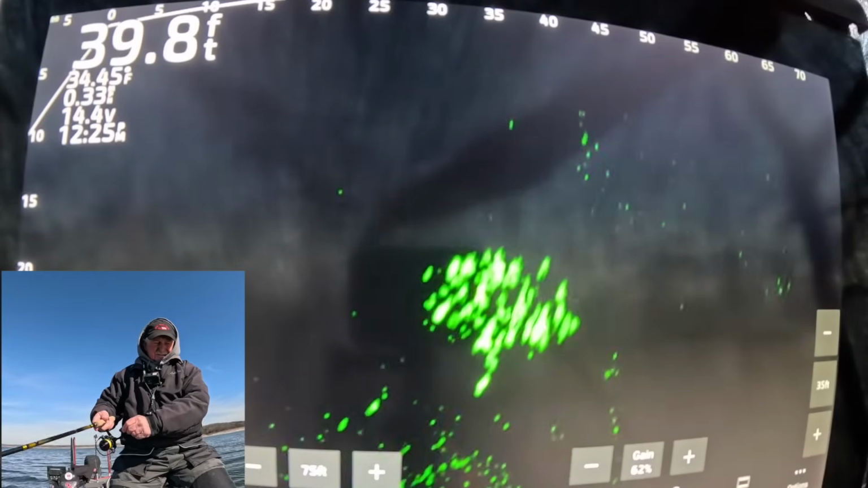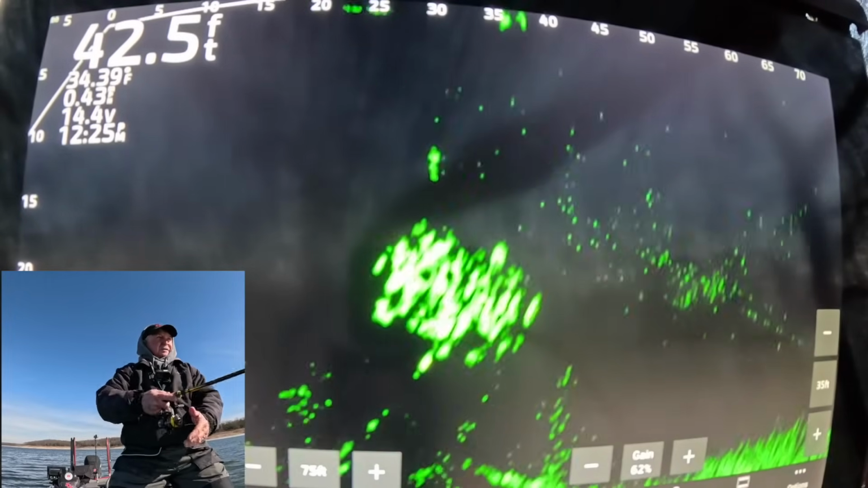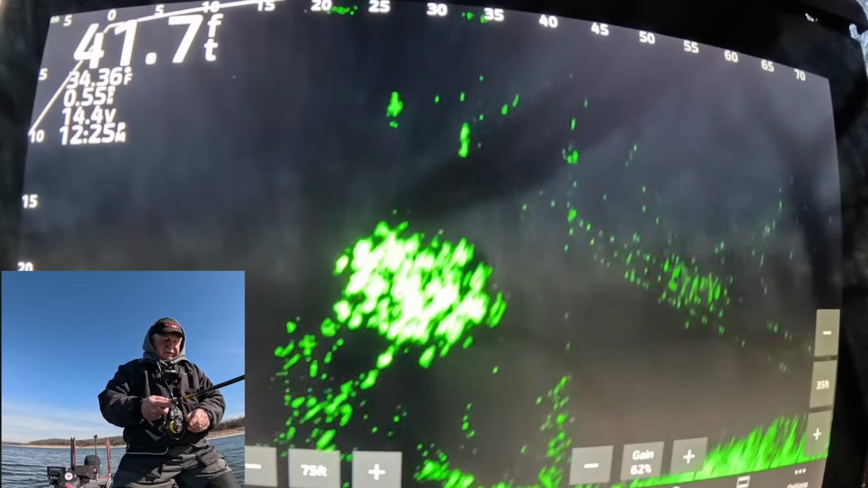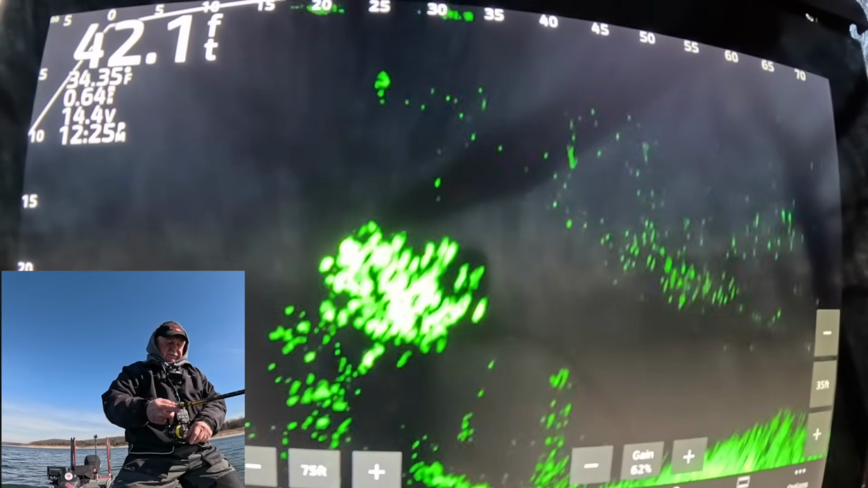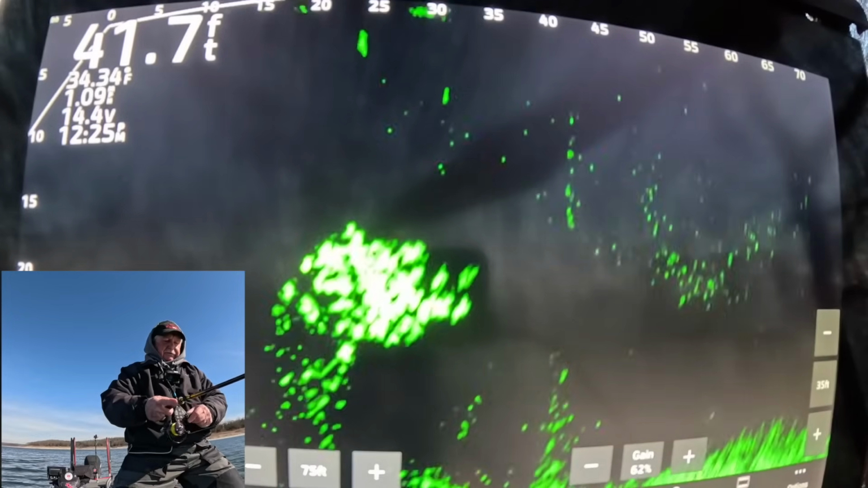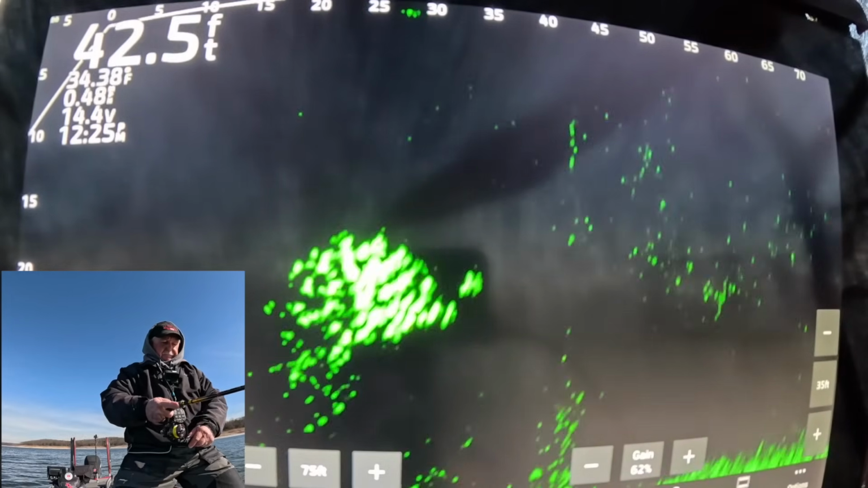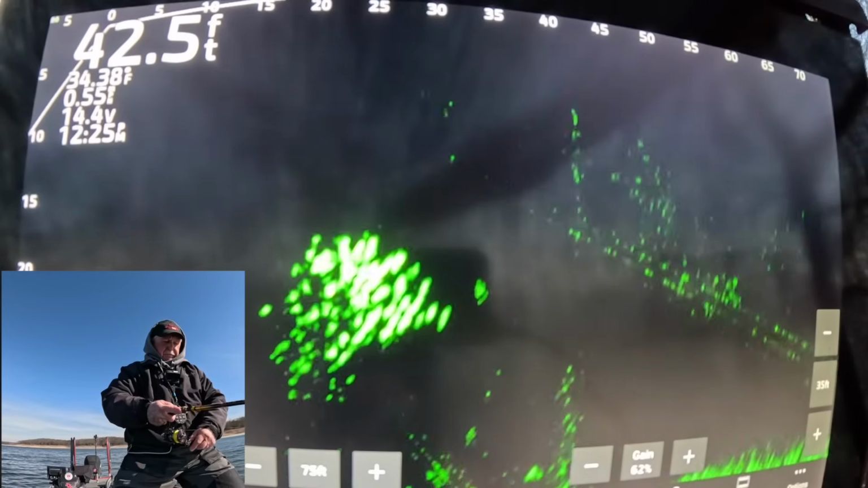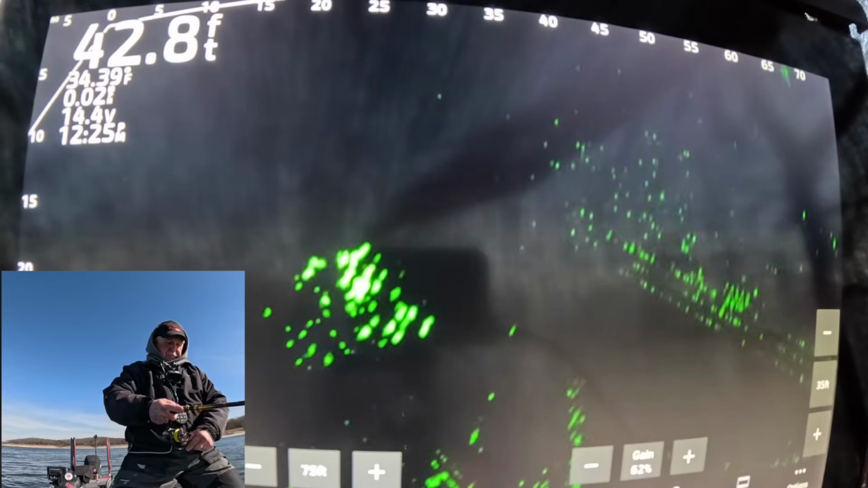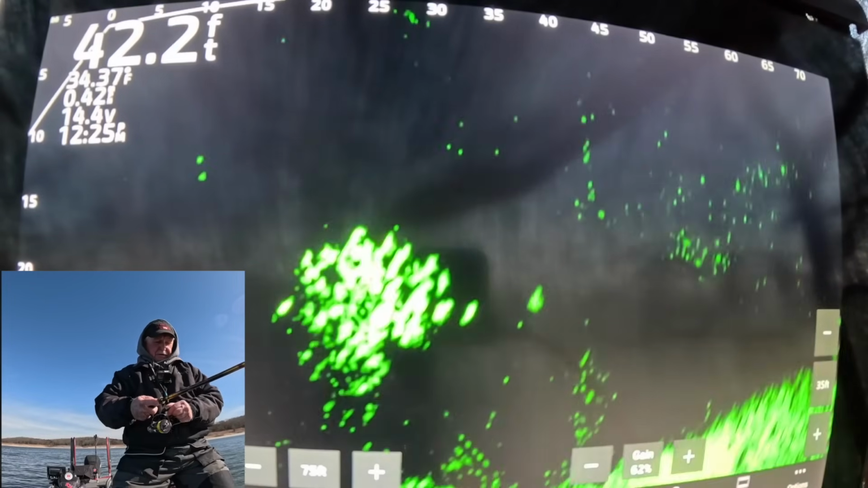Nothing there. Get a little closer to them. My jig going down. Got two 1/8 ounce hair jigs, purple and chartreuse. Got a little underspin under them. Come on, there I come. Got one following it, but he didn't hit it.